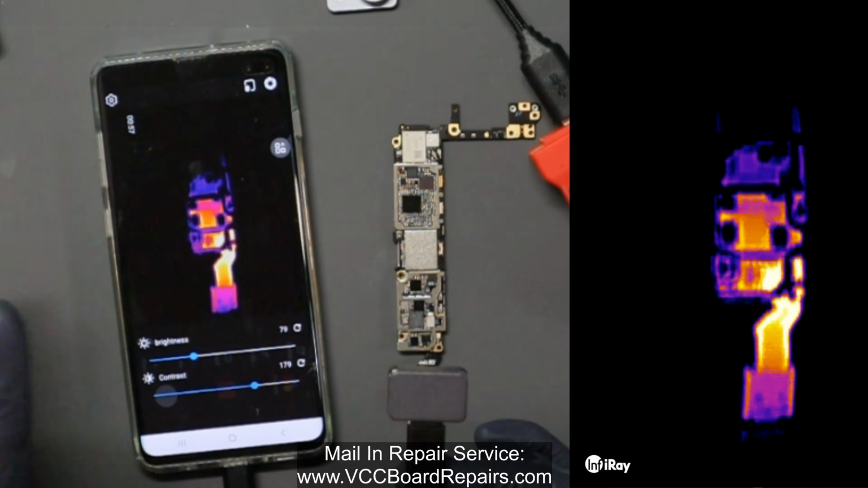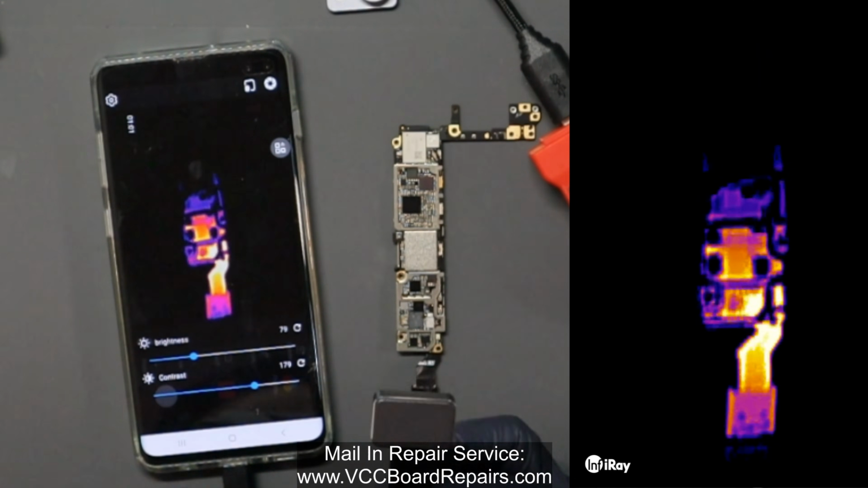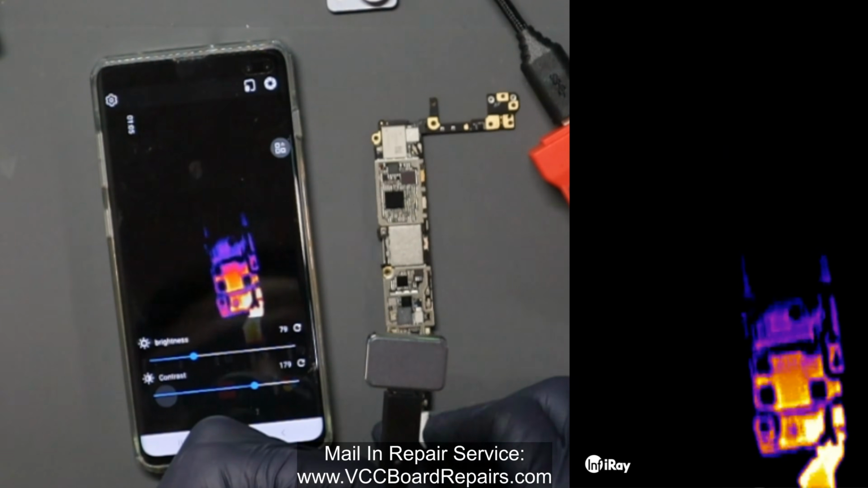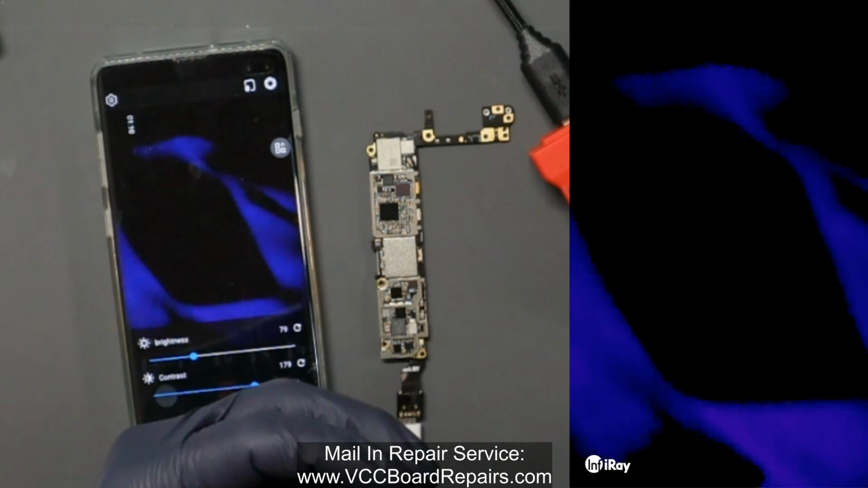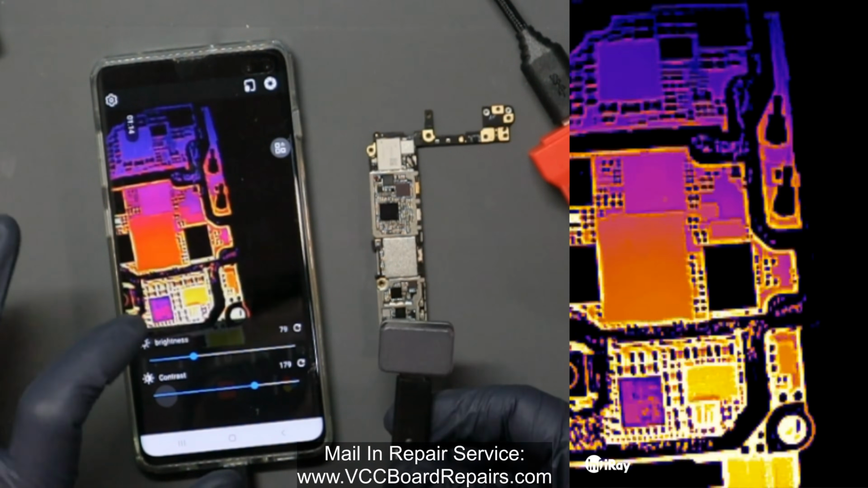All right, so this is without a macro lens. It's not too bad. I mean, here you can see how the 25 Hertz is very smooth movement. Now let's slap on the macro lens. That means I can move in closer.